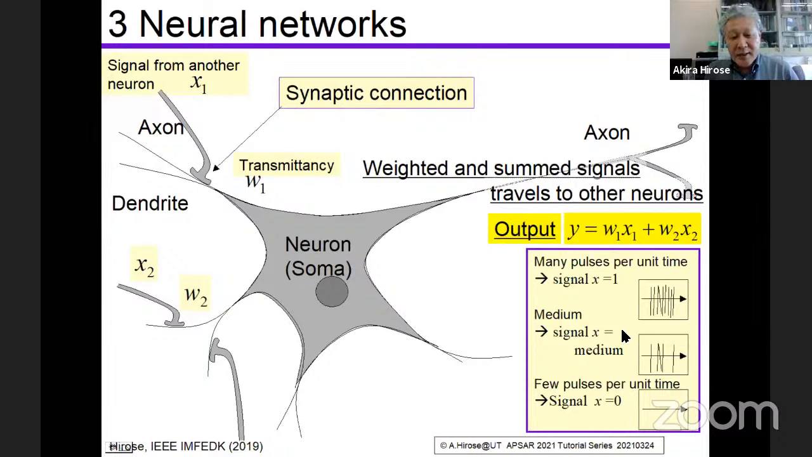Well, about 70 years ago, McCulloch and Pitts, two researchers, proposed artificial neurons. That is, they assumed if they observe many pulses per unit time, the signal is 1.